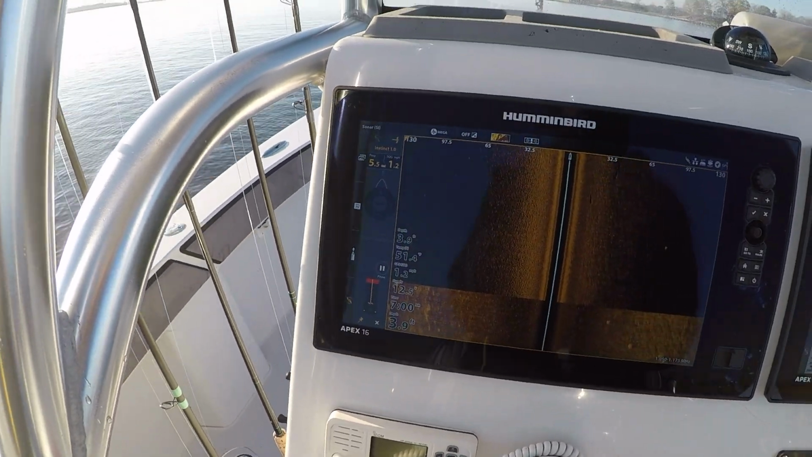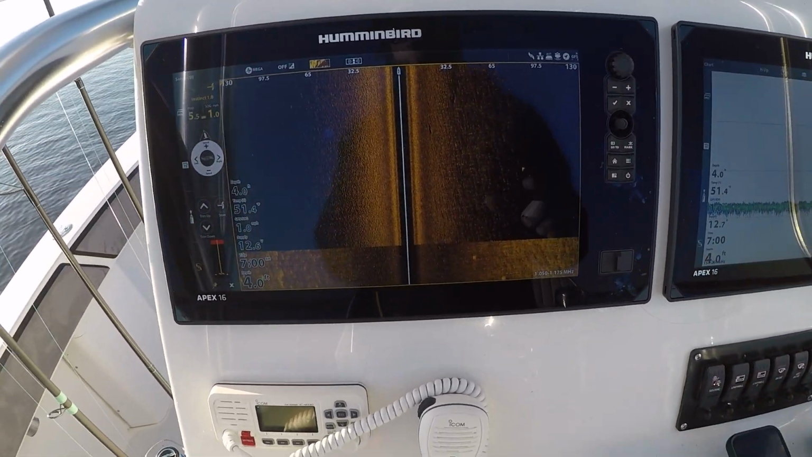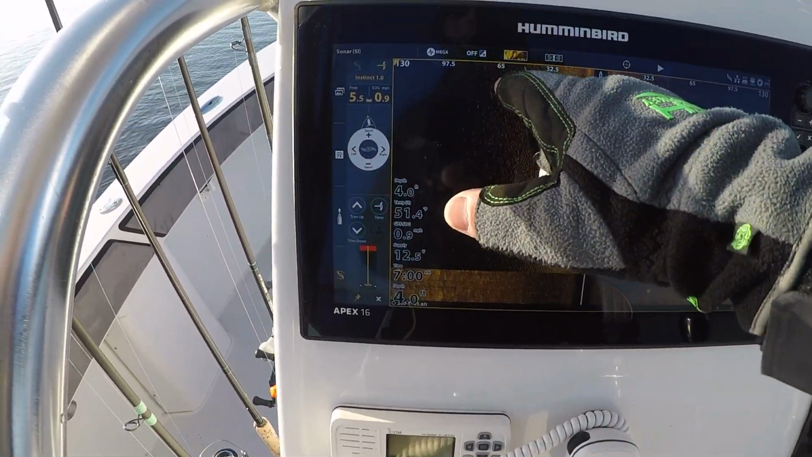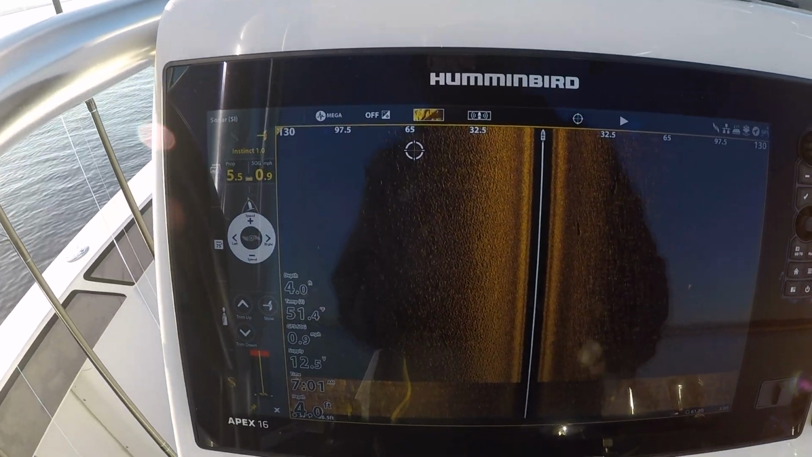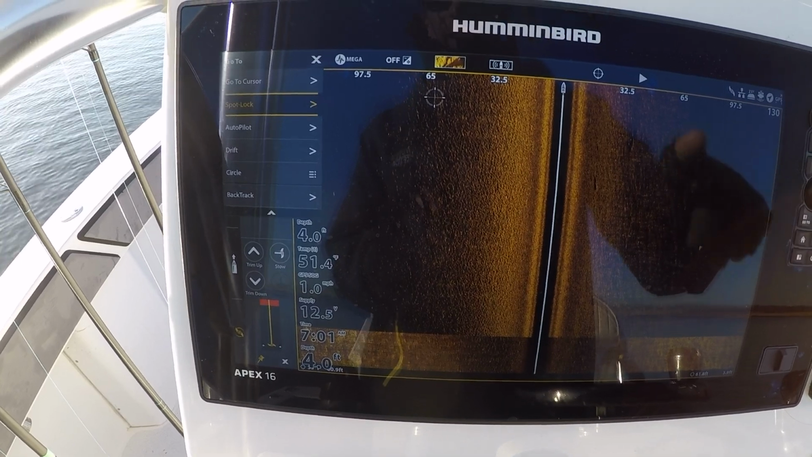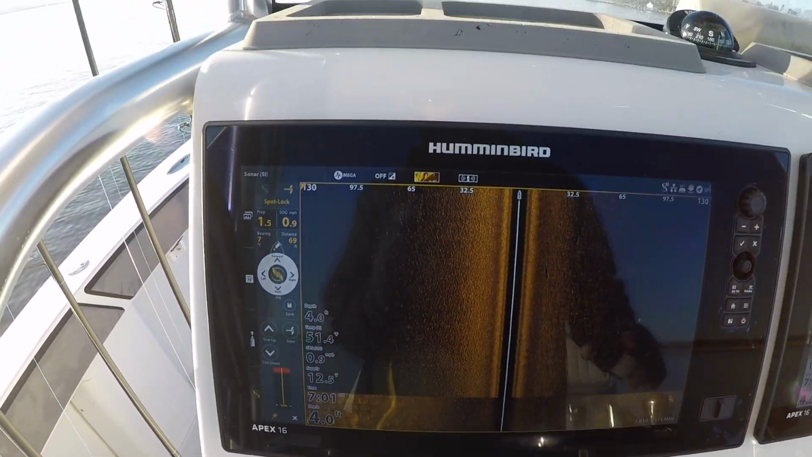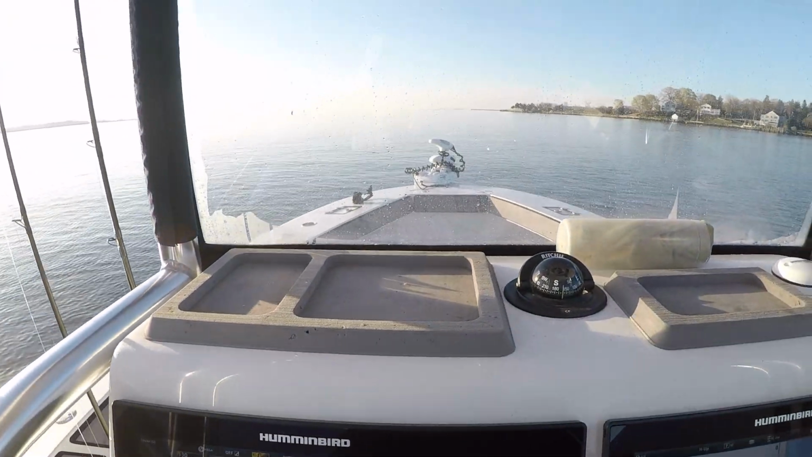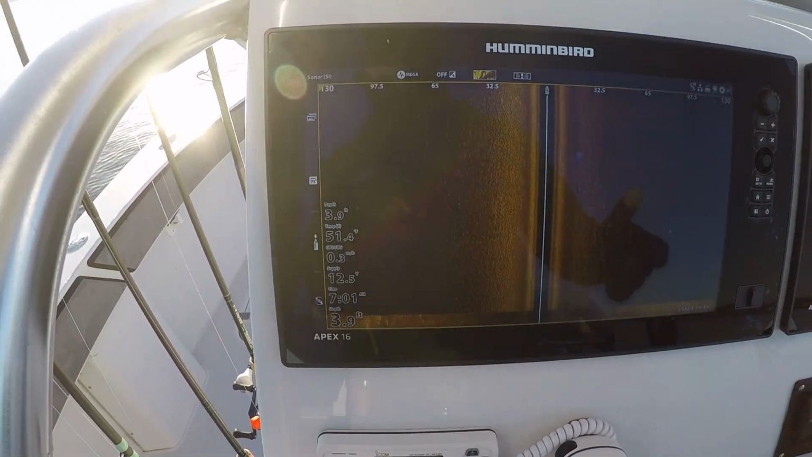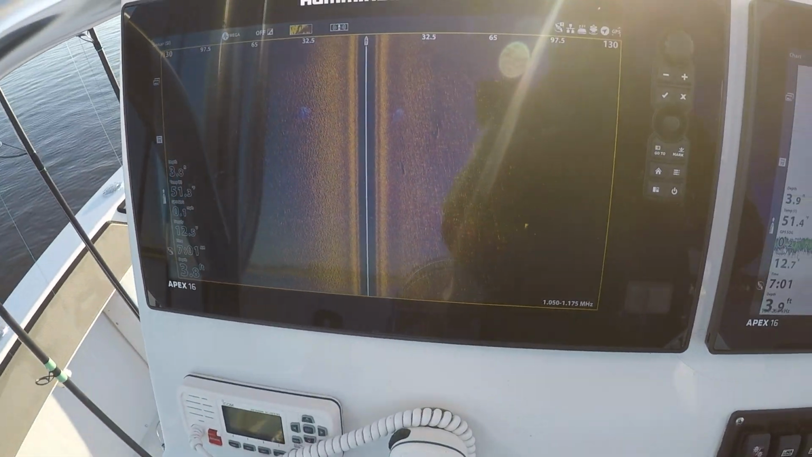But I just want to show you what you can do from here. So let's just say I saw that fish over on, we'll say, port side of the boat, 65 feet. I could hit go to spot lock. And now the trolling motor is going to bring us to that mark right there. Works great if I see some structure on side imaging that I want to fish. Awesome feature.